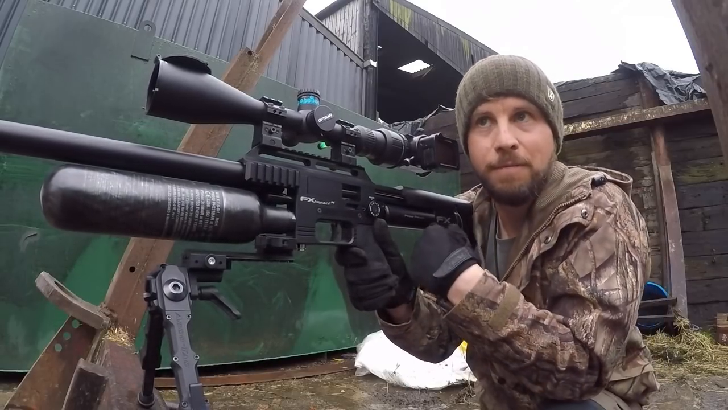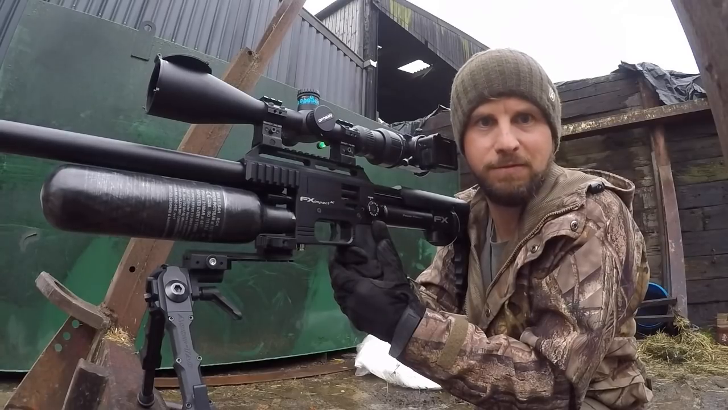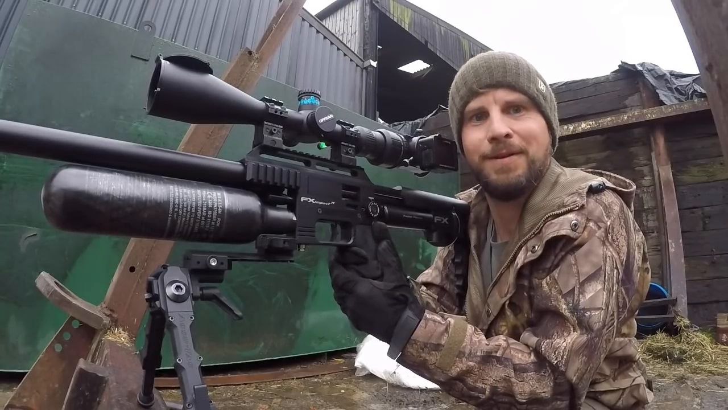Didn't get a chance for the second shot, they ran off. But yeah, there's about 3 or 4 there. Just thought I'd see if I can get one during the daytime with the Impact, so I've got to be careful where I'm shooting just before I get my sub 12 Air Arms out. But yeah, that's a good one.